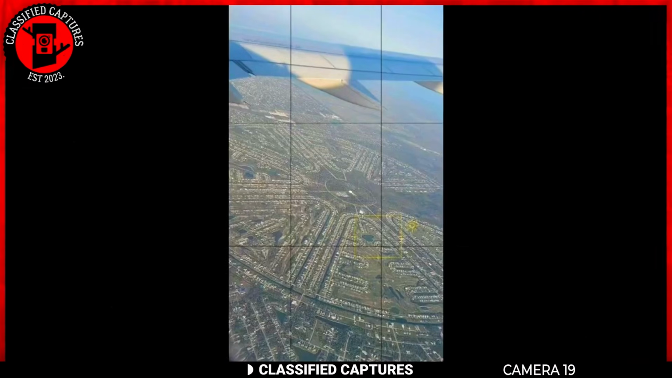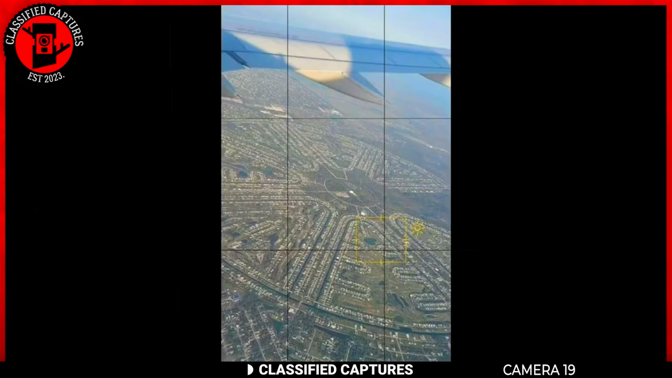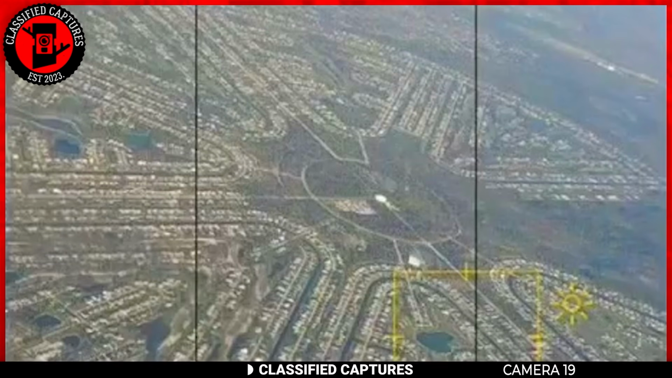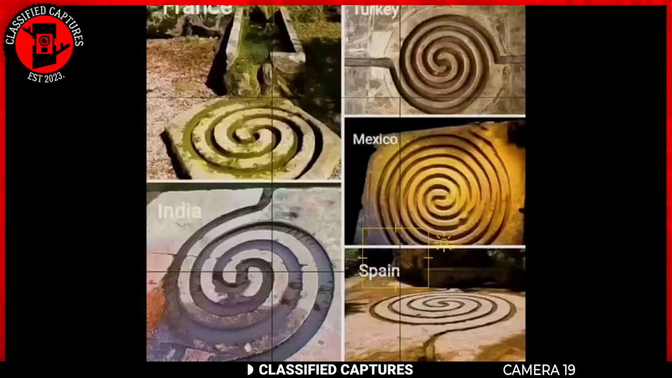All around the world, these spiral patterns can be found in communities designed and built in that shape. They've sparked various conspiracy theories, with some suggesting that they're generating energy or causing some unexplained phenomena. However, the reality appears much more down to earth.